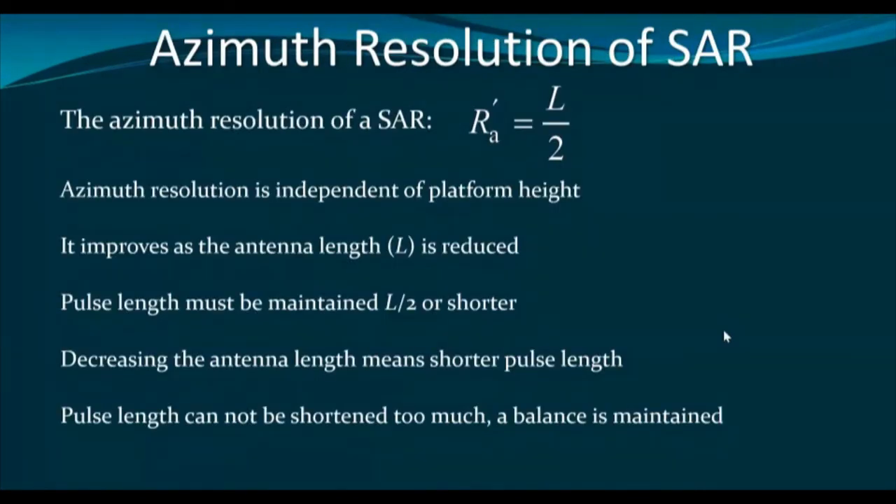Now azimuth resolution in case of SAR can be explained with this formula, antenna length divided by 2. Now see, that means theoretically, if we reduce the antenna length, we can achieve extremely high resolution. That means virtually we do not need any antenna. It may be a pinpoint and we can get pinpoint resolution, but it is not like that actually.